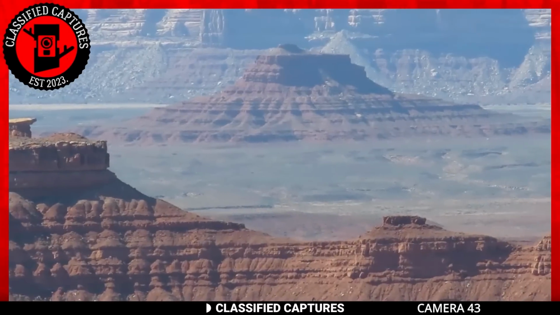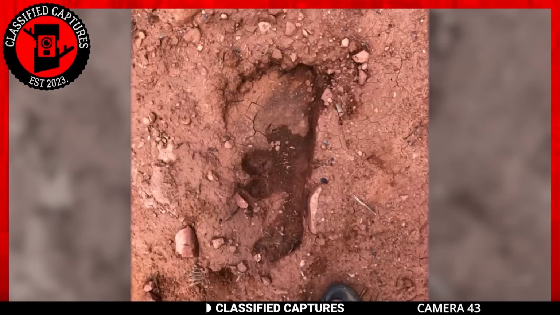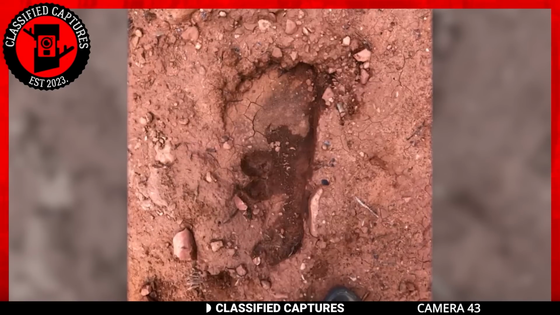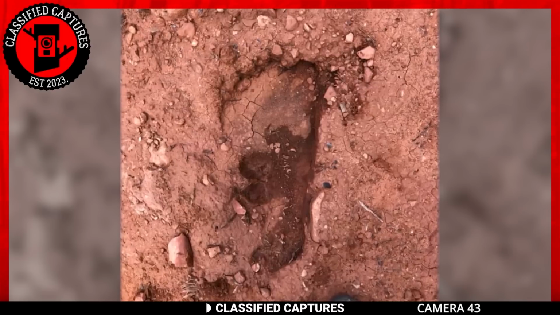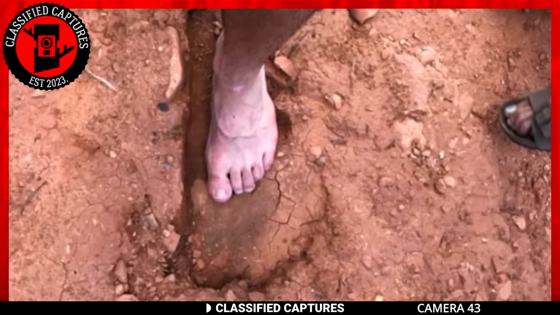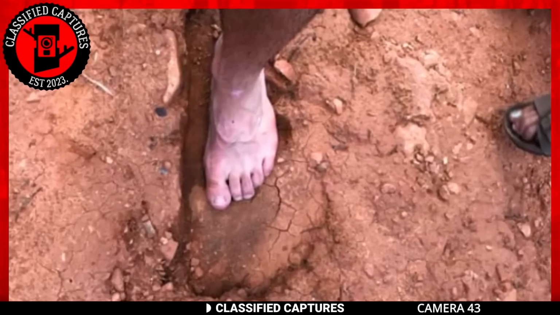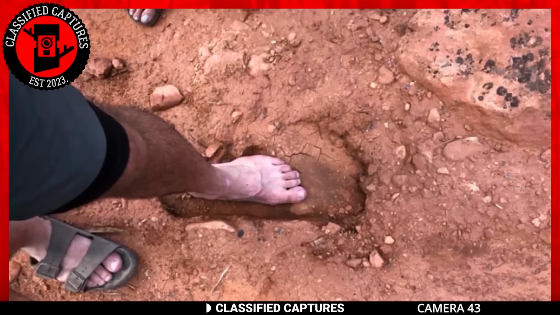A group of hikers found this huge human-like footprint embedded in the mountains. The tracks were not only large, but also impressively deep. It's evident that whatever left them must have been immense and remarkably heavy. Given the fact that no ape or human or even bear could have left those footprints, we're left with one culprit. Yes, Bigfoot. But what do you think?